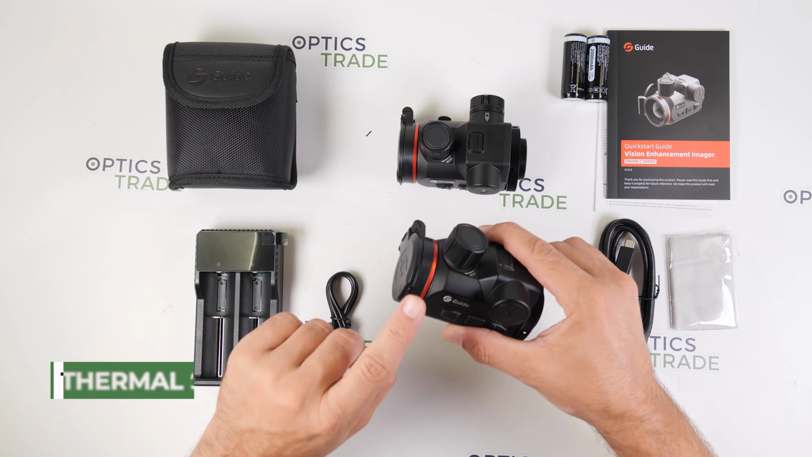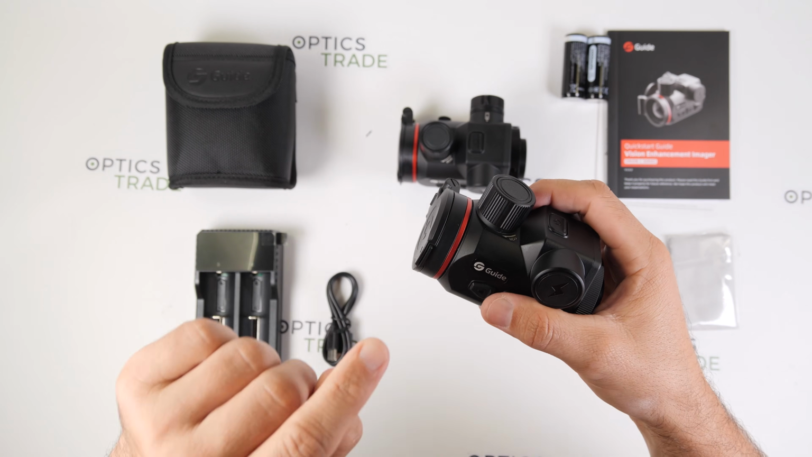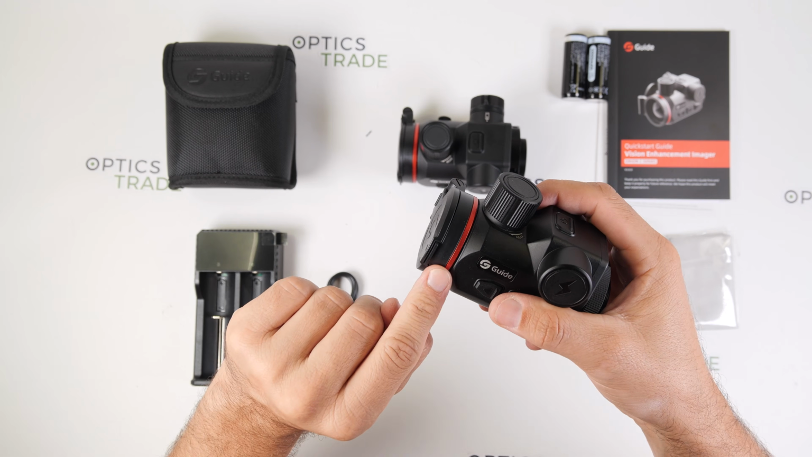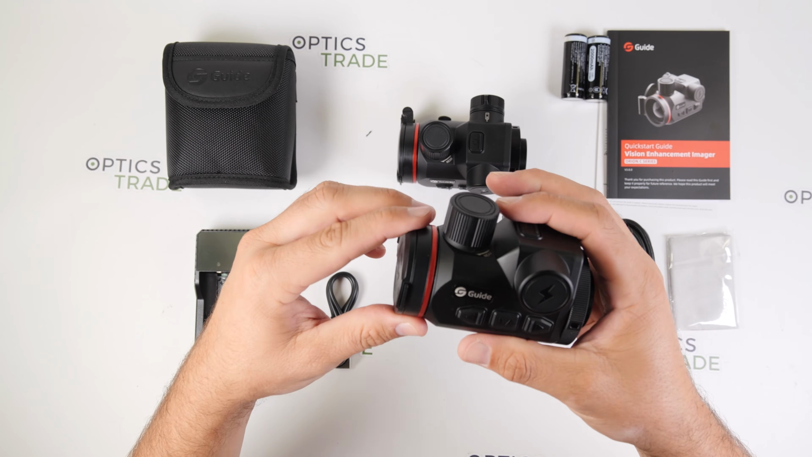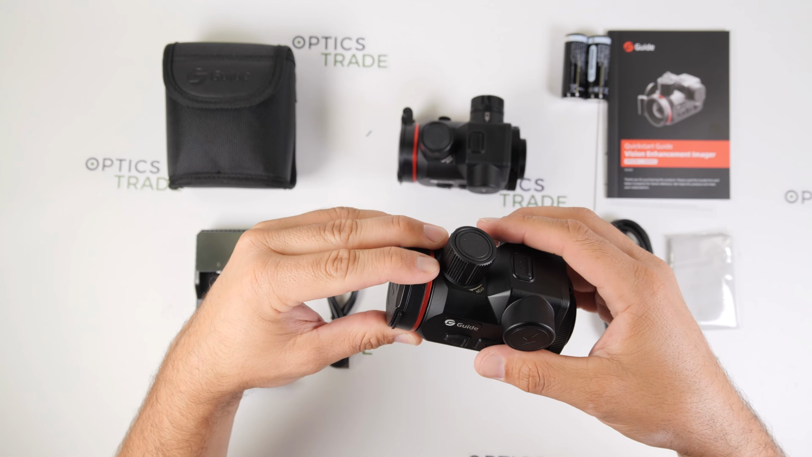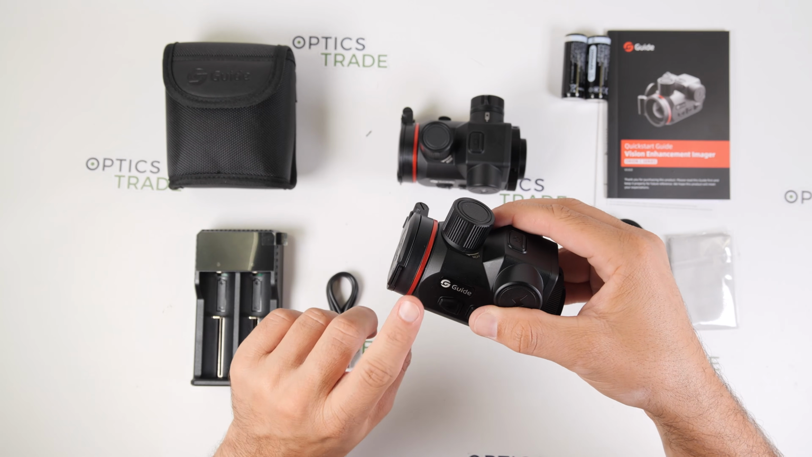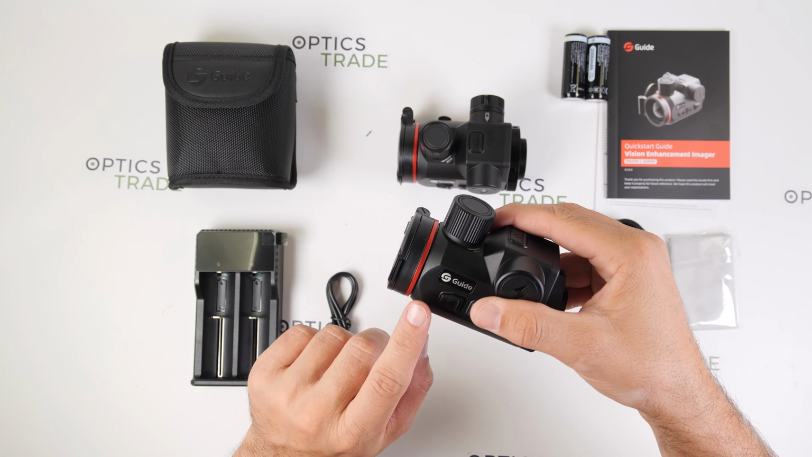Now for the sensors, another thing worth mentioning is that both models use Guide's own developed and manufactured uncooled VOx sensors, which is impressive as only a handful of manufacturers actually develop and manufacture their own infrared detectors.